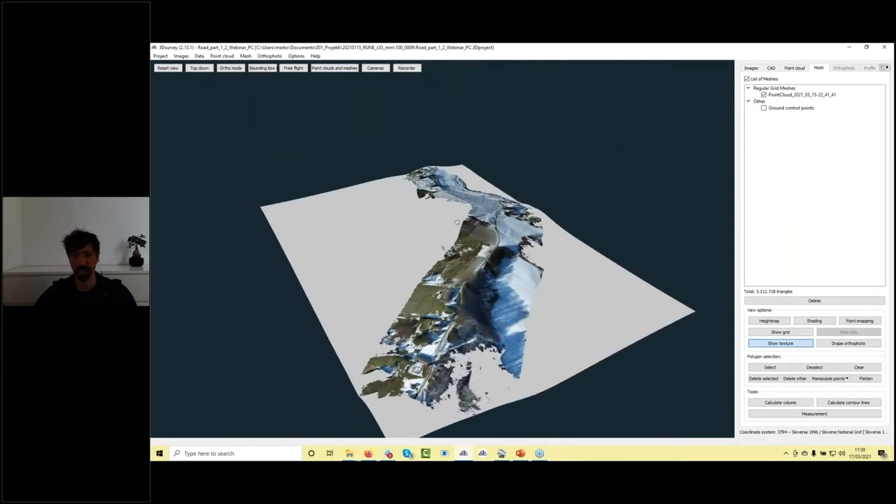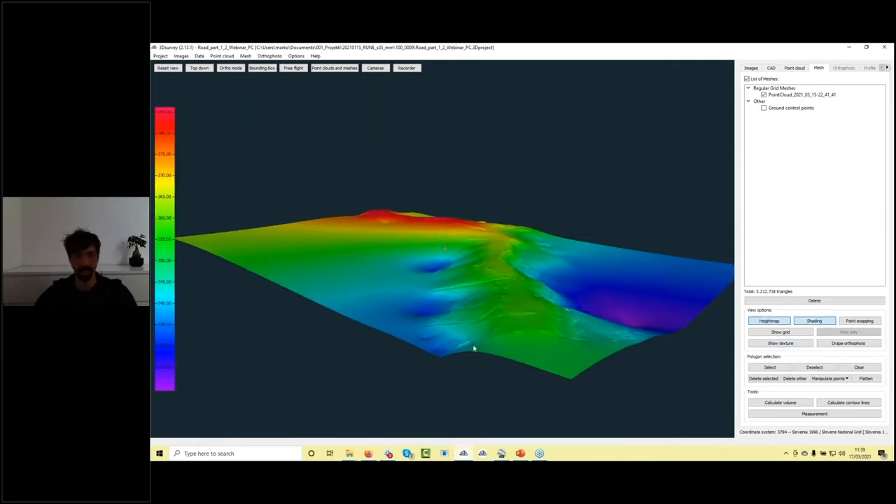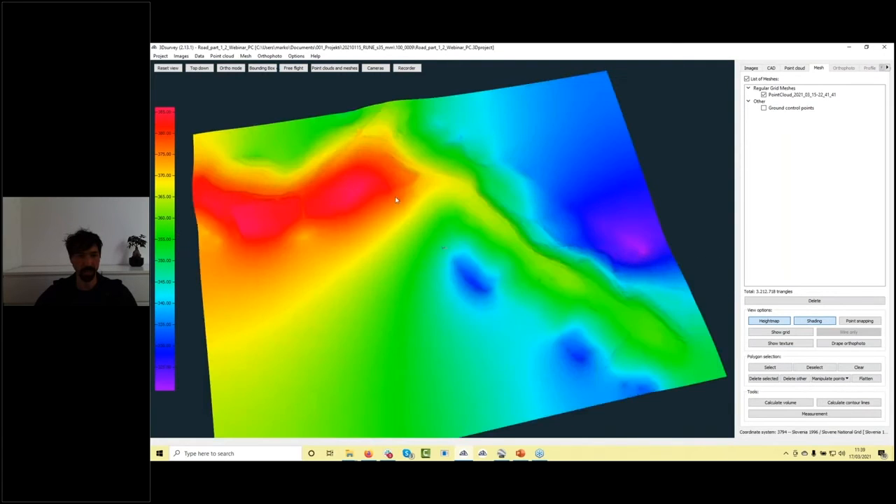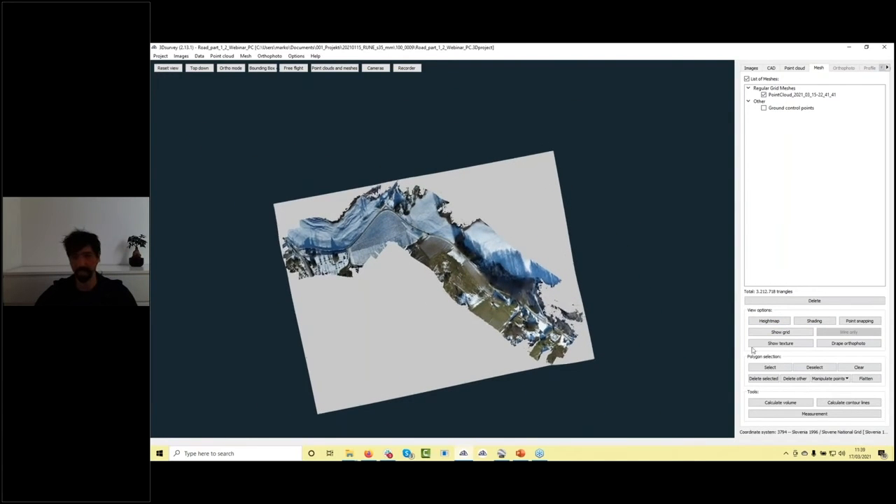And this is my digital surface model. As you can see it like so. The all interpolation gives me also those parts which I actually don't need. But I can easily fix this like so. I will go and select my area of interest.